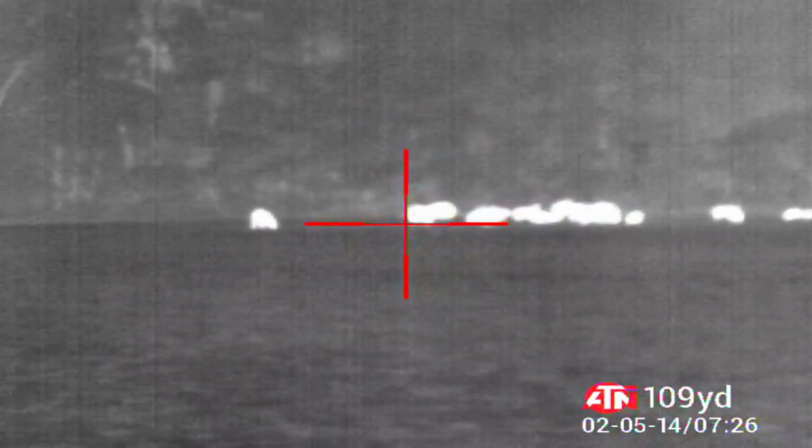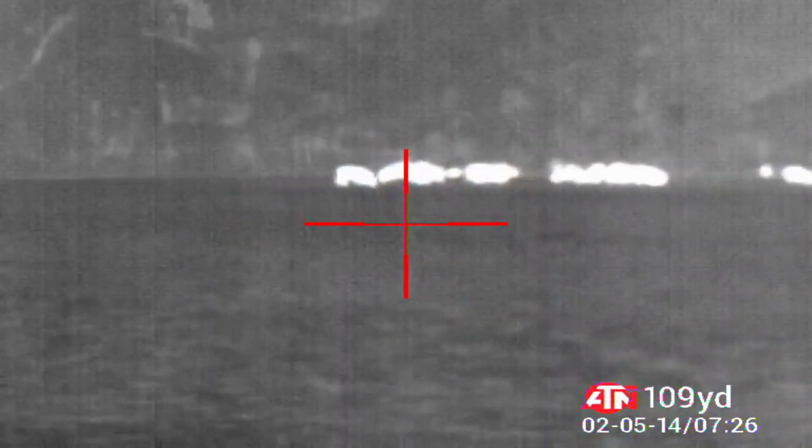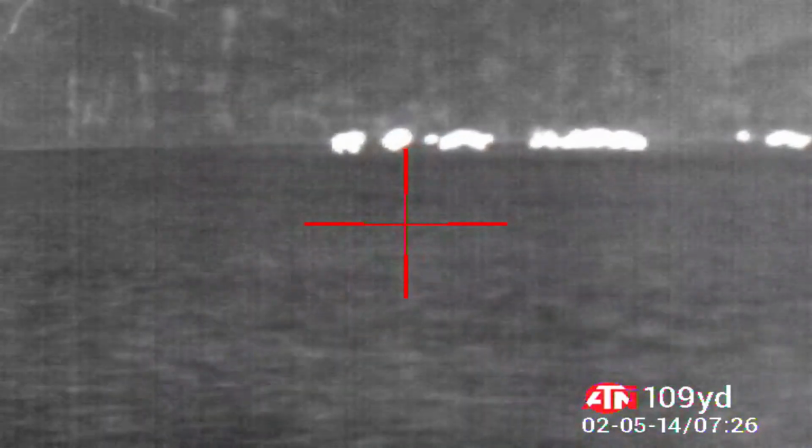So, I'm walking, and I kind of stalk up on them a little bit. The moon is out real bright, so I got to stay on the tree line. They're probably about 100 yards or so out. By the time I get ready to shoot, I get to about maybe 60, 65 yards, and then I let it go. Now, mind you, this is all freehand. I don't even have my tripod.